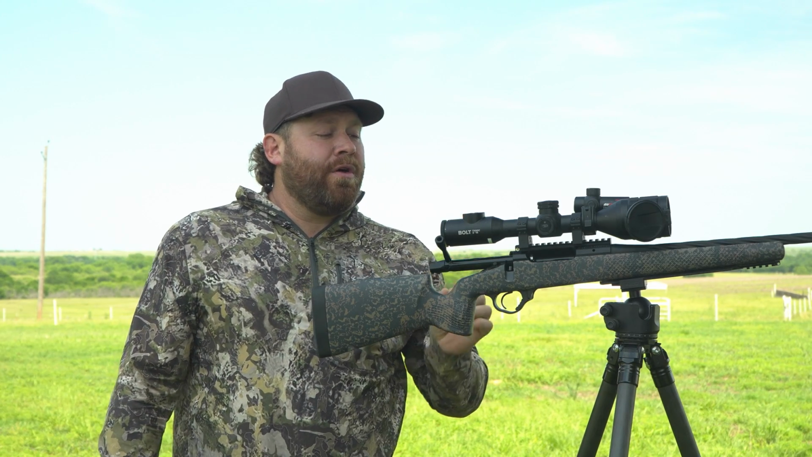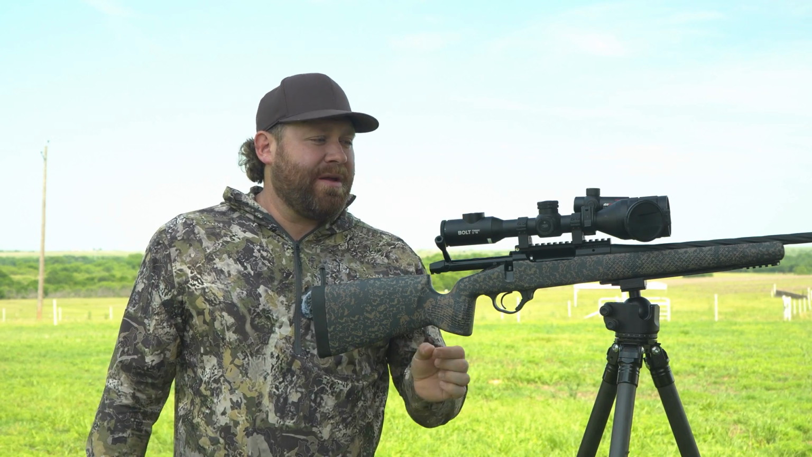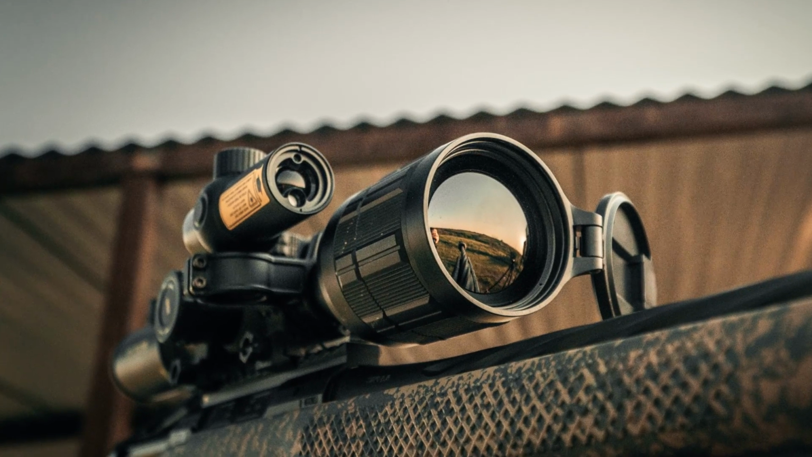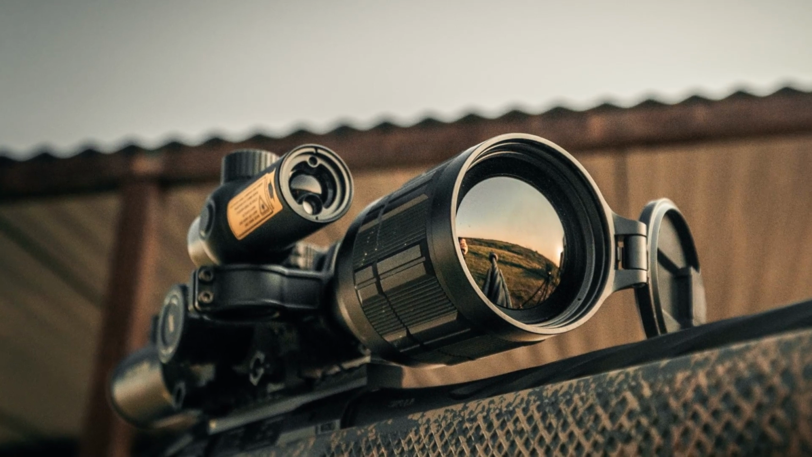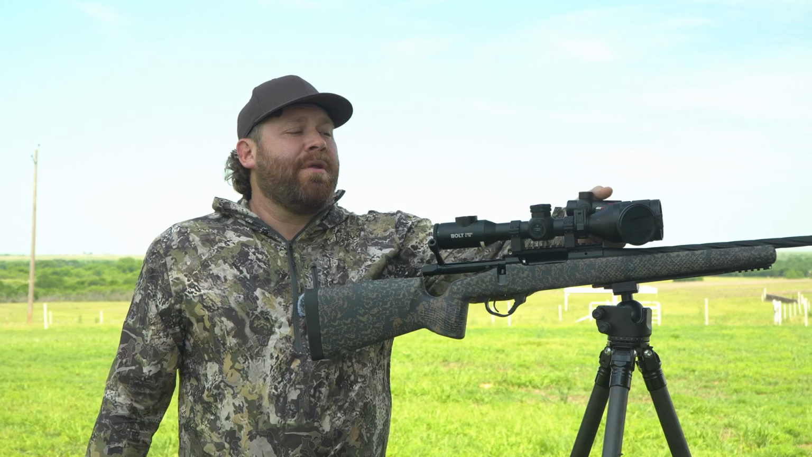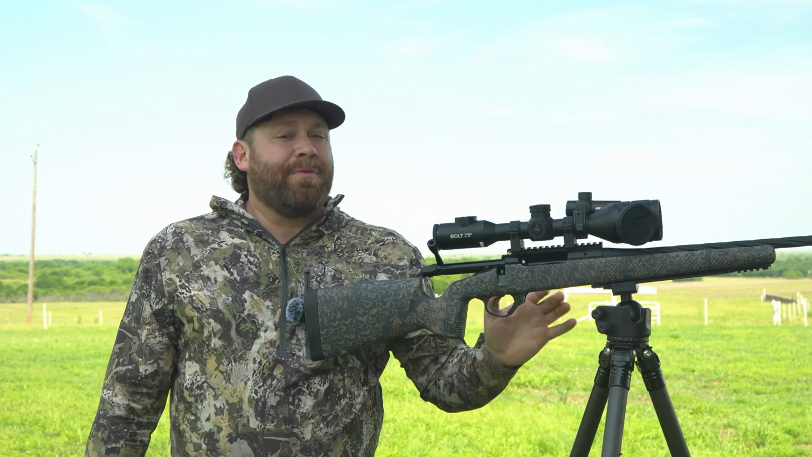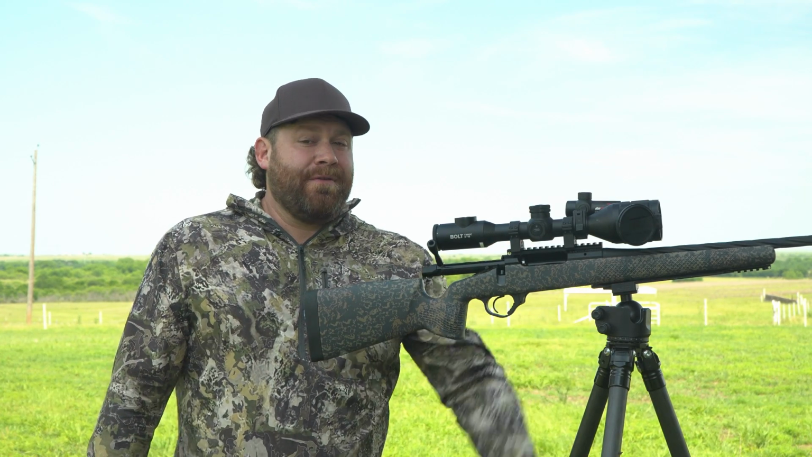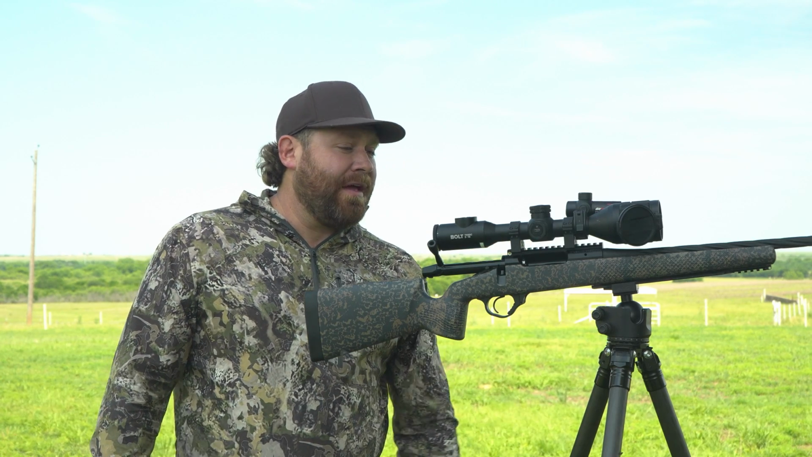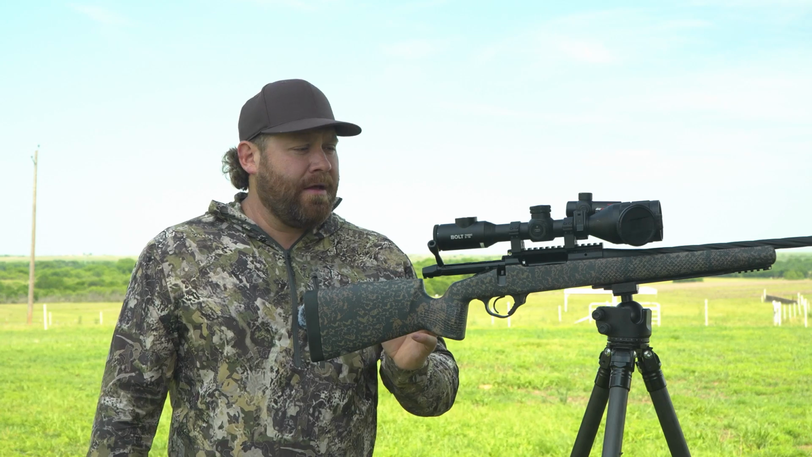The only real negative that I have to speak about on this is I don't like the rangefinder mount. Now, it doesn't come with it. You can get your own. You could put a diving board on top of a ring, mount it up there. It's going to be way better. But this has a tendency to get bumped and bump the rangefinder off. I bumped it a few times to the point it wasn't pointed where it was supposed to, and it just didn't work for me last night. I ended up using the rangefinder in the handheld.